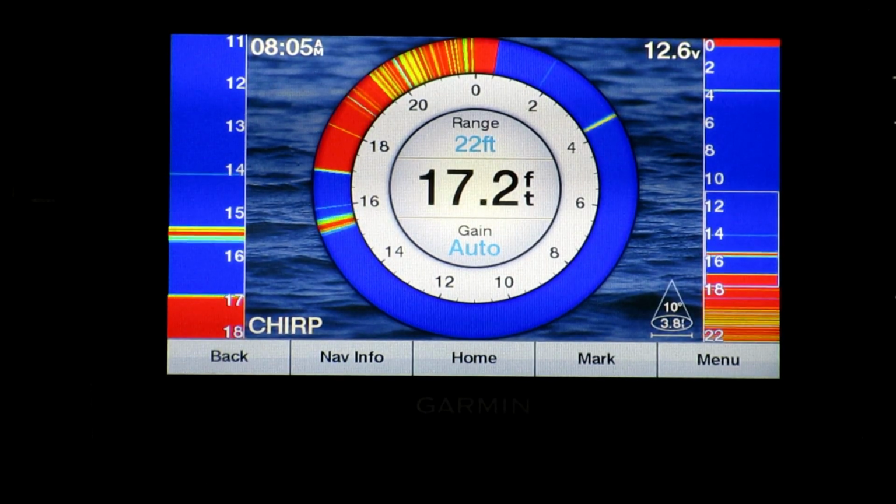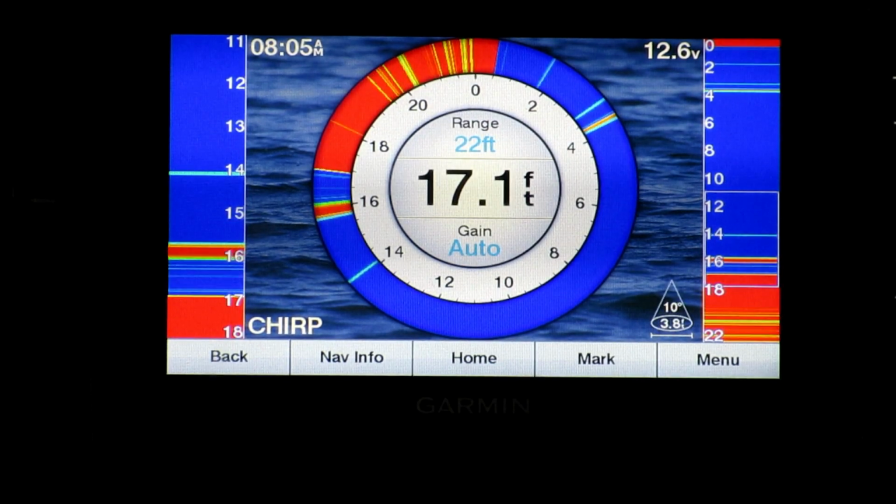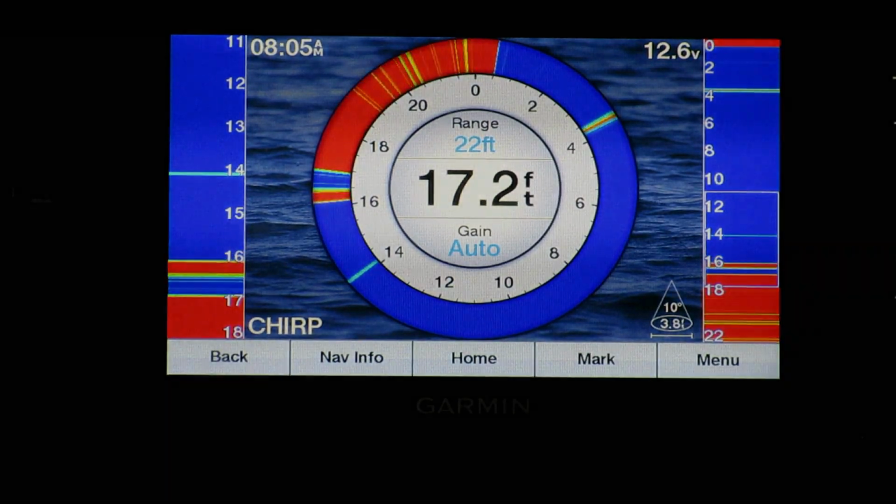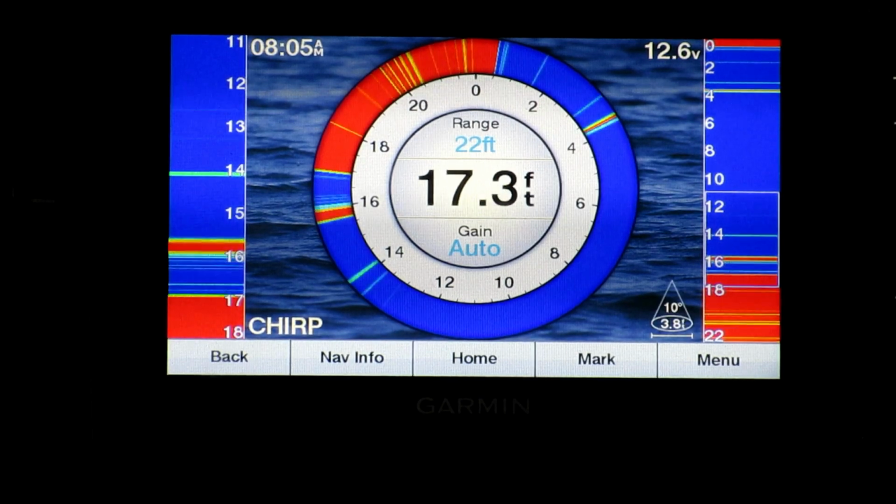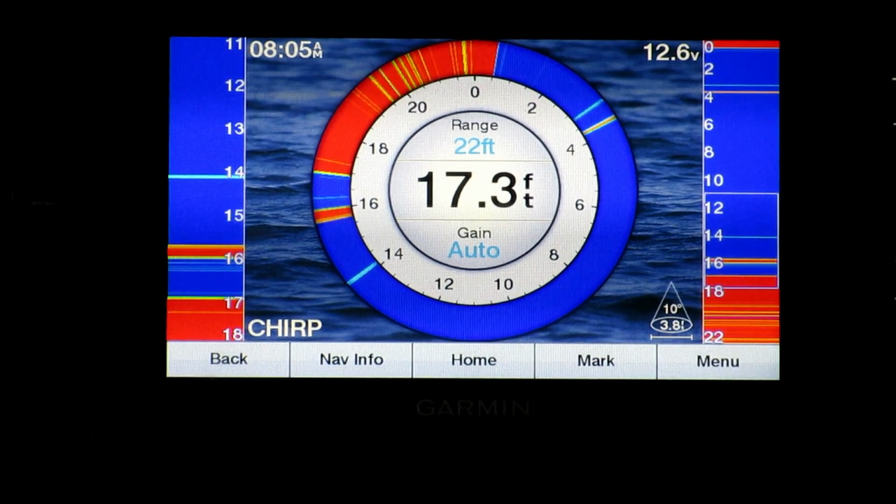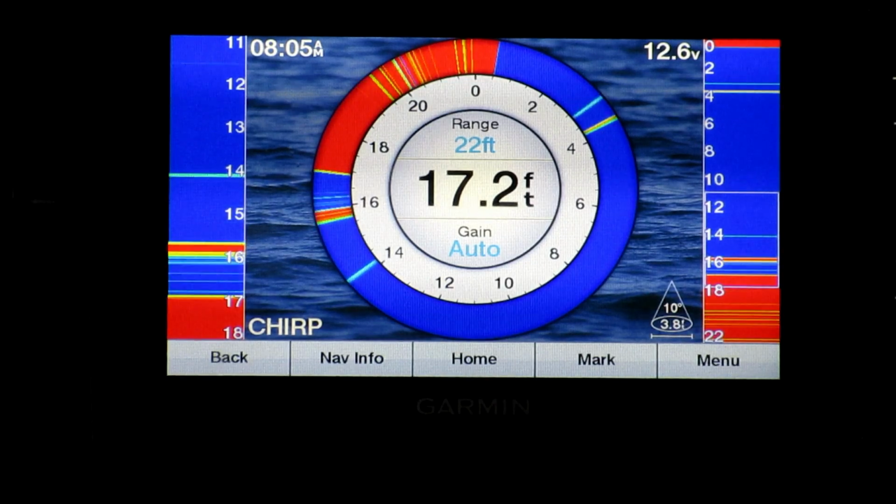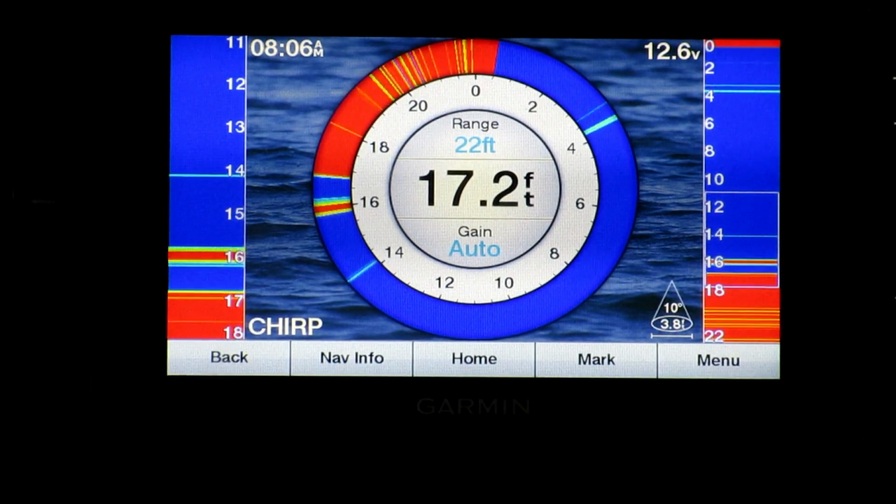What I also like about this is if you look on the screen right here, it's showing the cone angle from the transducer, 10 degrees. And it is actually showing, painting a circle about 3 feet on the bottom. So as the sonar cone leaves the transducer, it's very narrow and it gets wider and wider as it goes down. But at the bottom, it's only 3.8 feet across.